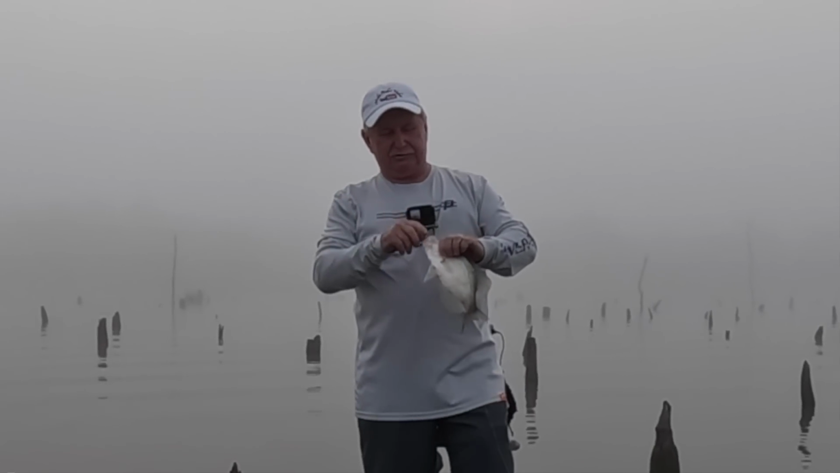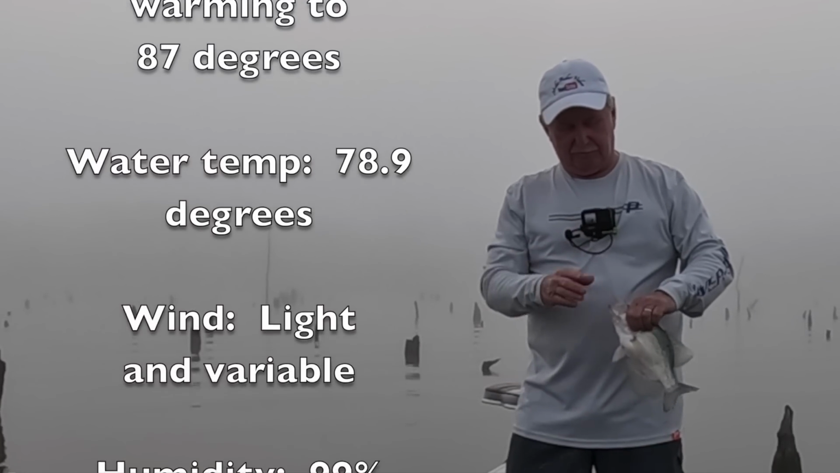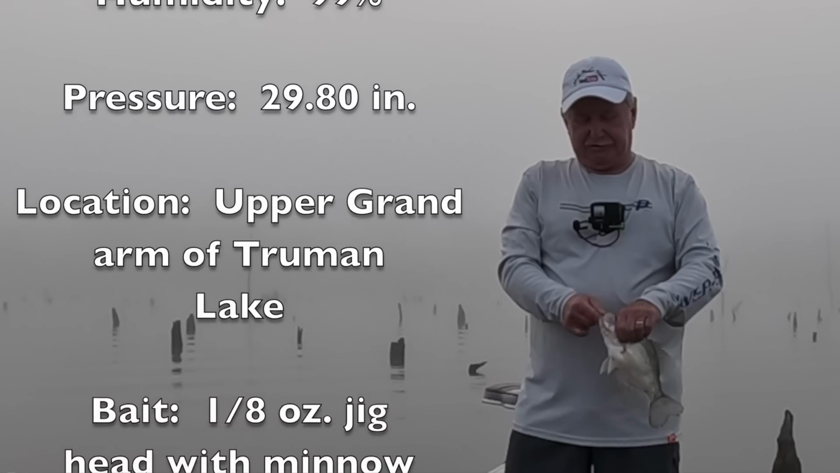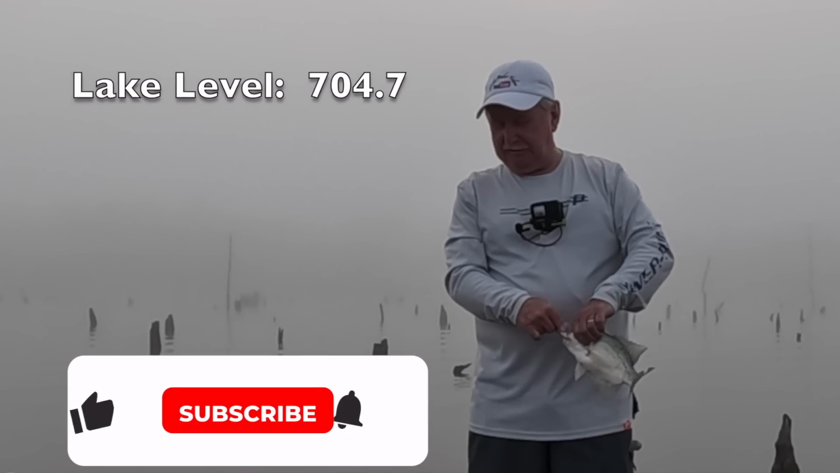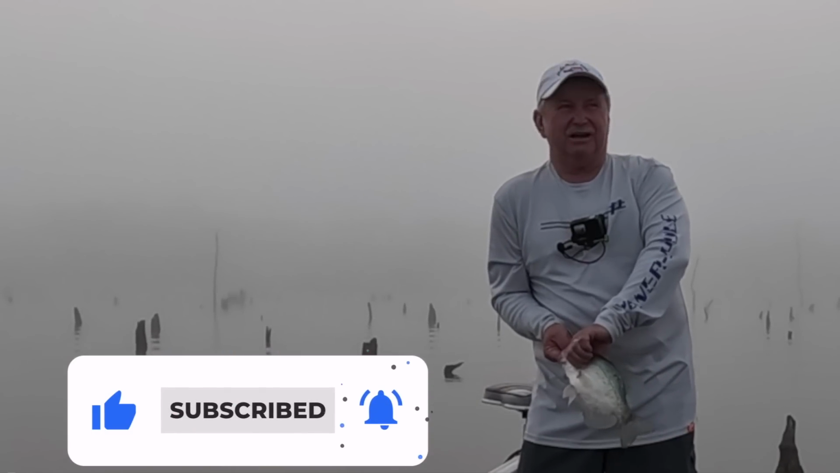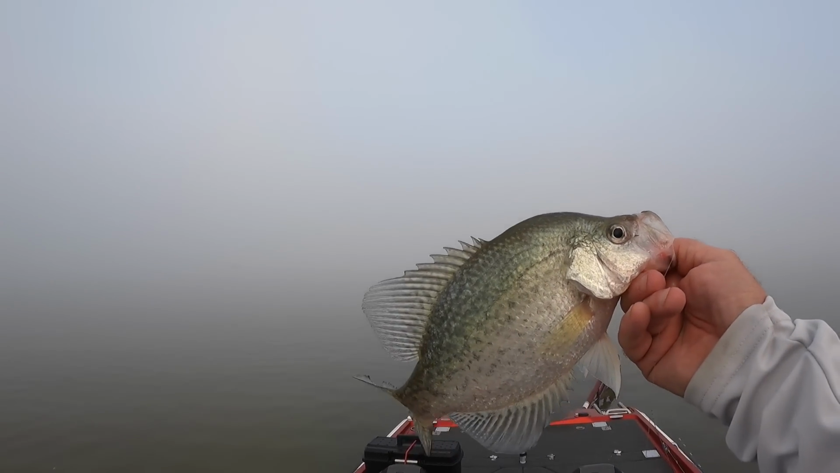Good morning, folks. It's August the 10th, 2023. I'm on the upper end of the Grand Arm of Truman Lake. Do a little fishing today, kind of scouting around, see what I can find. Got a tournament this weekend. It's so foggy, can't go anywhere. Just kind of came out from the boat ramp, messing around. Gonna see if I can catch a few.